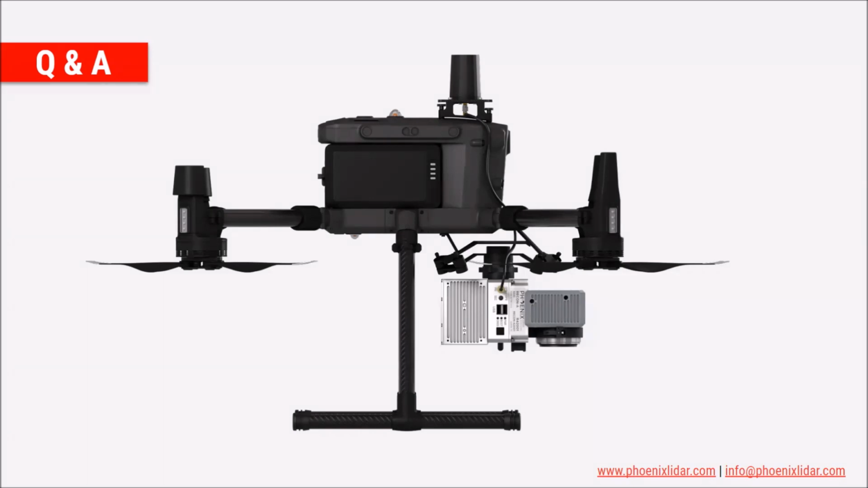Okay, I'm trying to see if there's any more questions here. Here's a very general question. What is the accuracy of our LiDAR? Well, on the data set that we were showing, we had an absolute accuracy of 2.9 centimeters RMS-EZ.